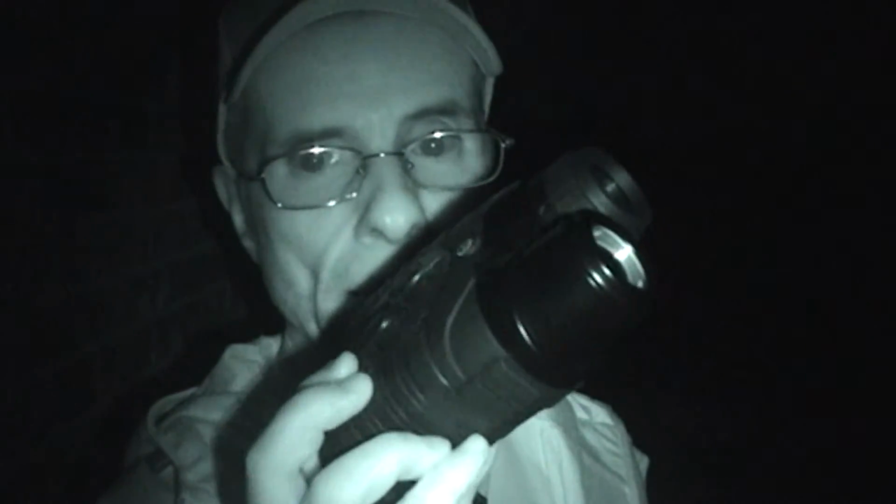Okay, it is pretty dark out here, and I have the advantage of having a video camera that's able to detect IR, and it actually has its own IR emitter on it as well. See, I just covered it with my finger, and so it picks up IR just fine. Here's the SightMark, and I'm going to give a couple of things a try while we're doing this.